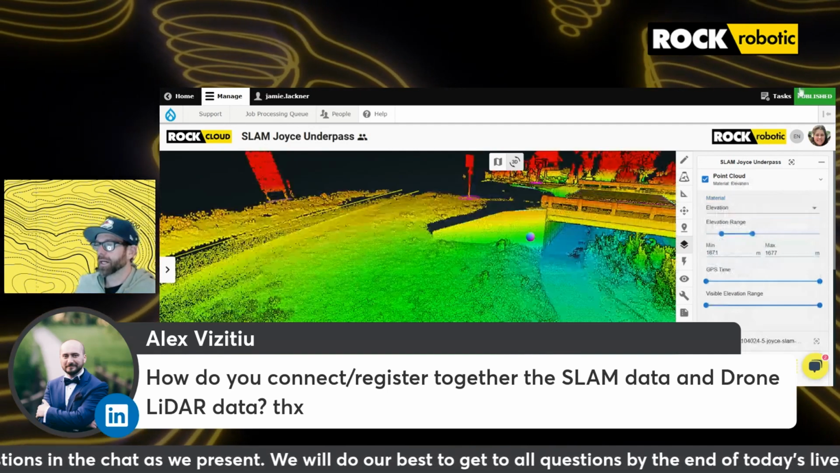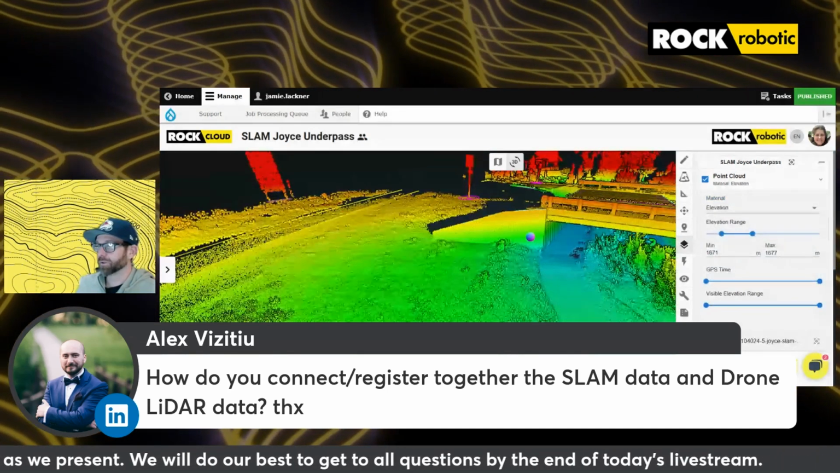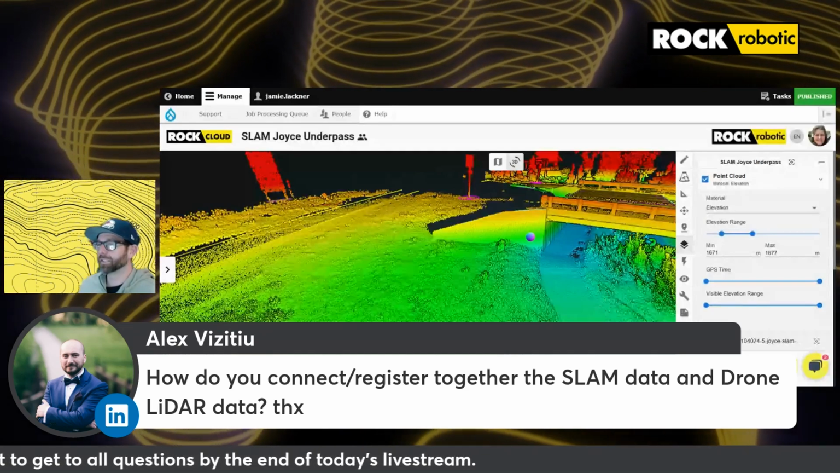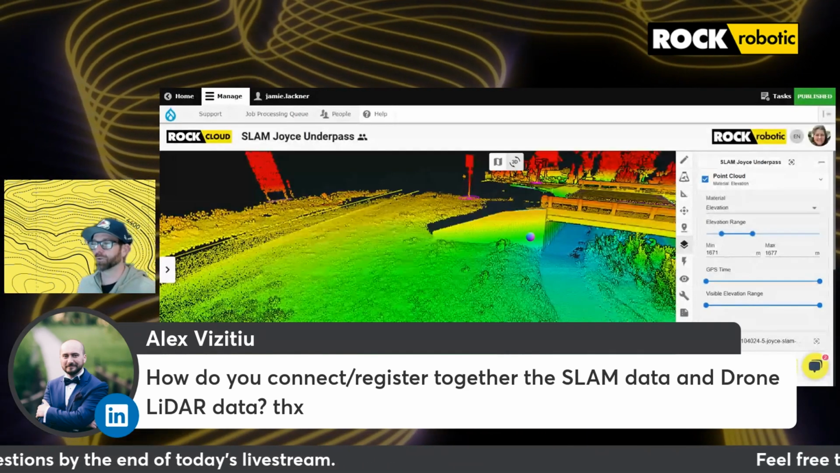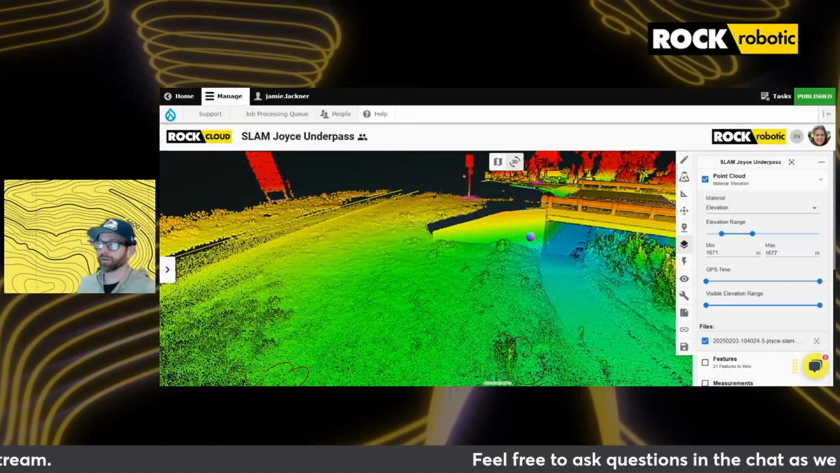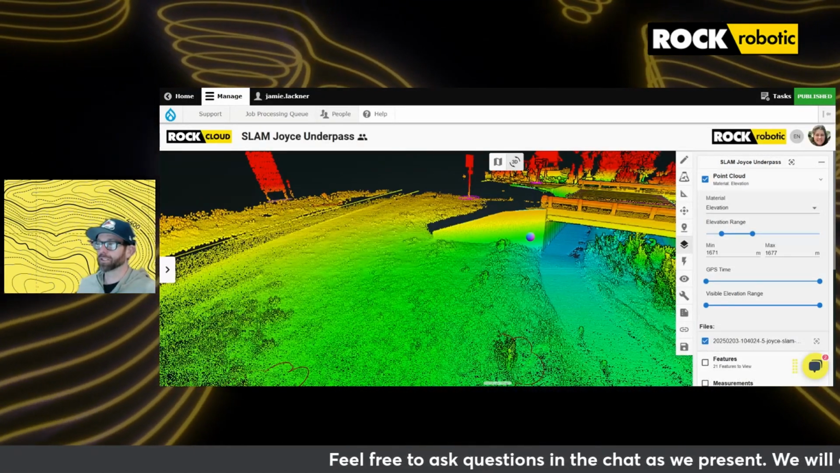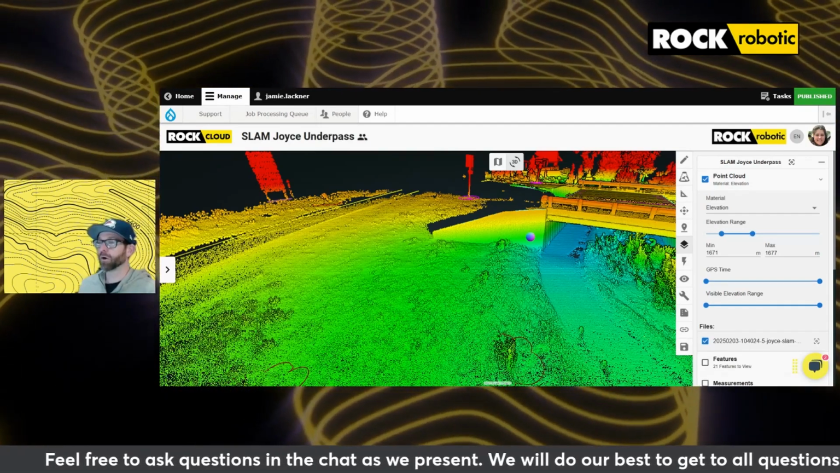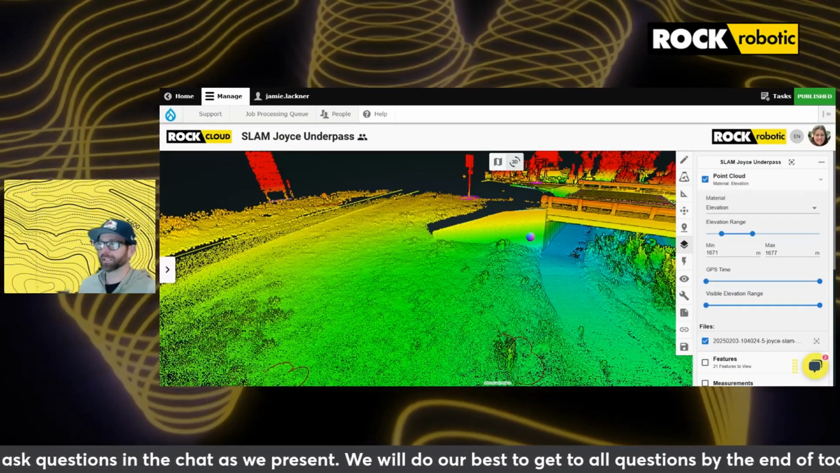So how would you connect together the SLAM data and the drone LiDAR data? Thank you, Alex, for that question. The main thing that you would want to do if you're trying to merge together SLAM data and drone data in the same area is make sure that you have, I would say, two things. The first is an overlap in areas where you've collected that LiDAR data.